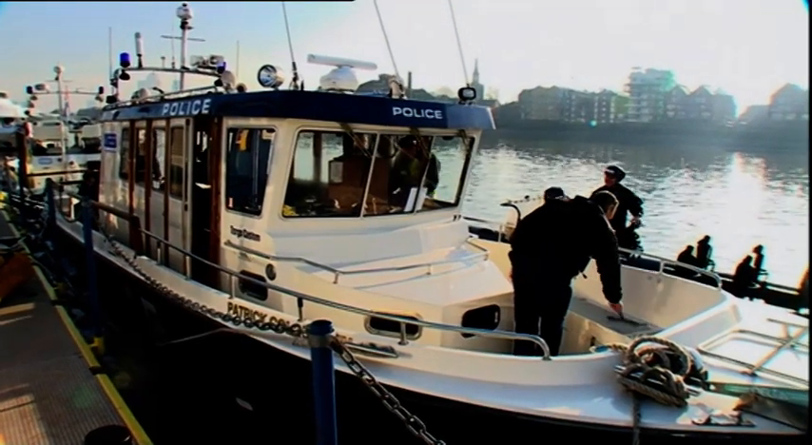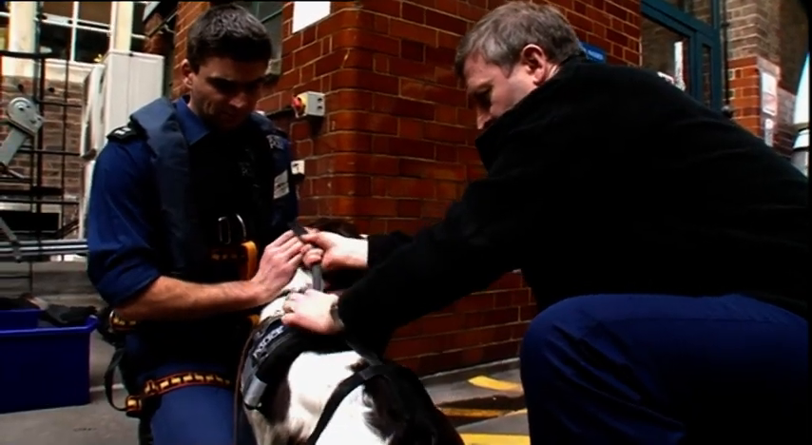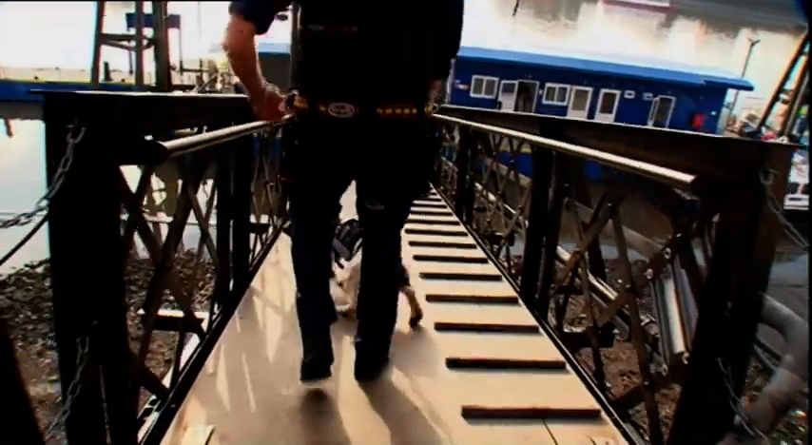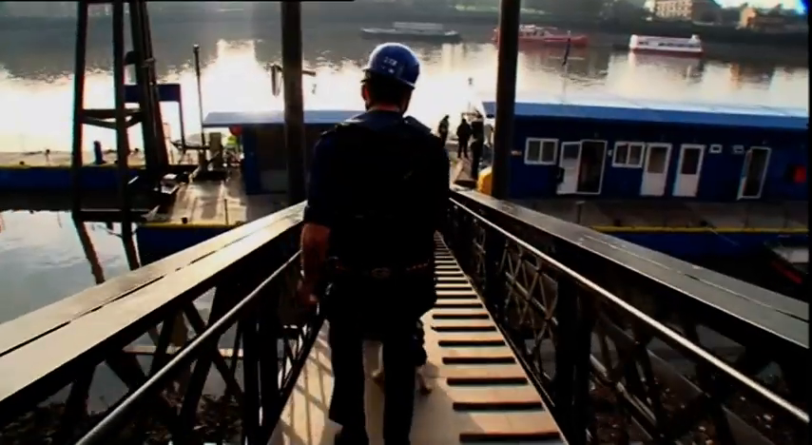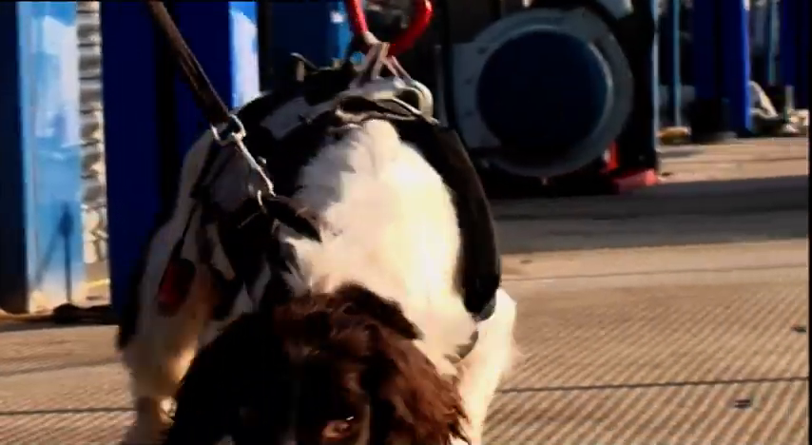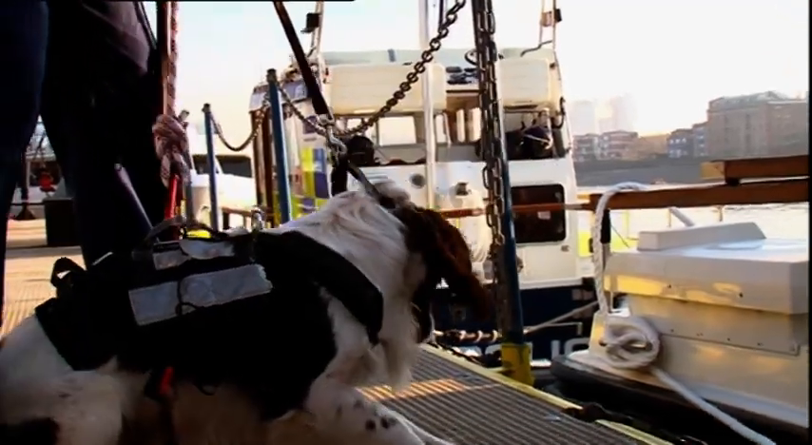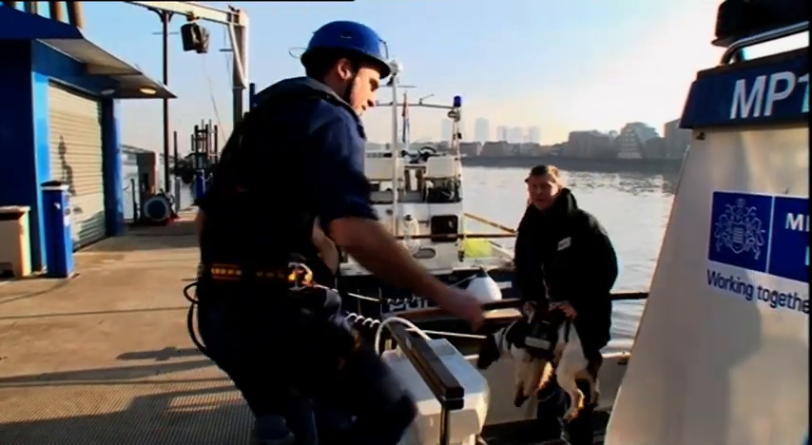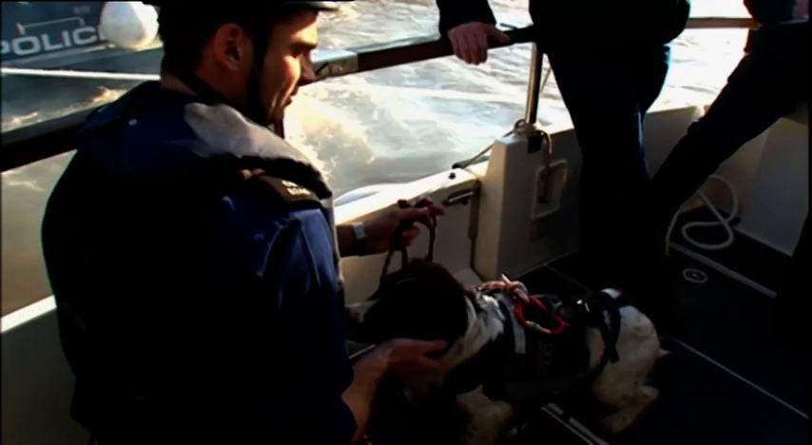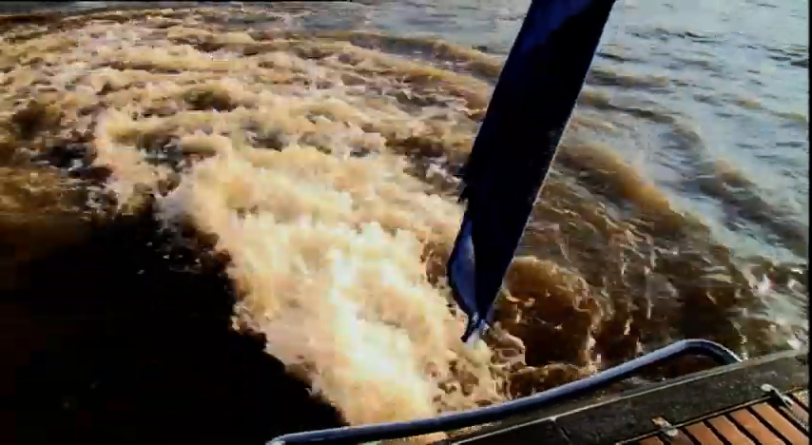On the River Thames, PC Lane and Paddy are hoping for some magic. Paddy's about to find out if he has what it takes to work with the elite Marine unit. If Paddy shows nerves or panics, it'll be all over. Your dog, my dog. Being parted from his handler is the first big test. Paddy must be attached to someone at all times in case he tries to jump ship. No dog could survive the strong currents of the Thames for long.